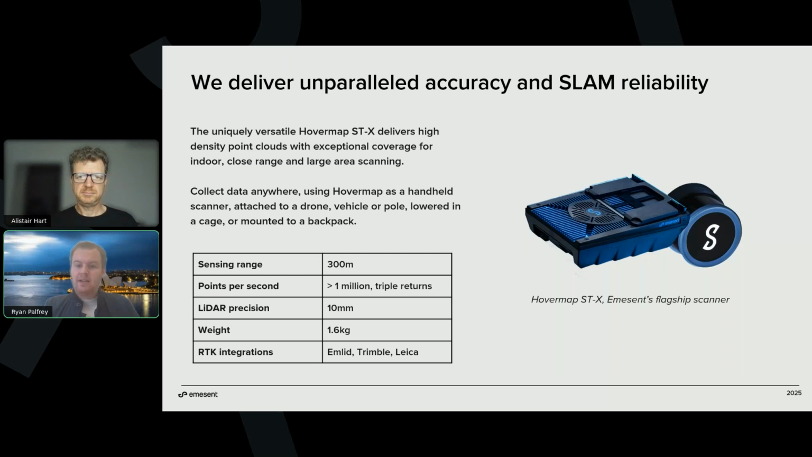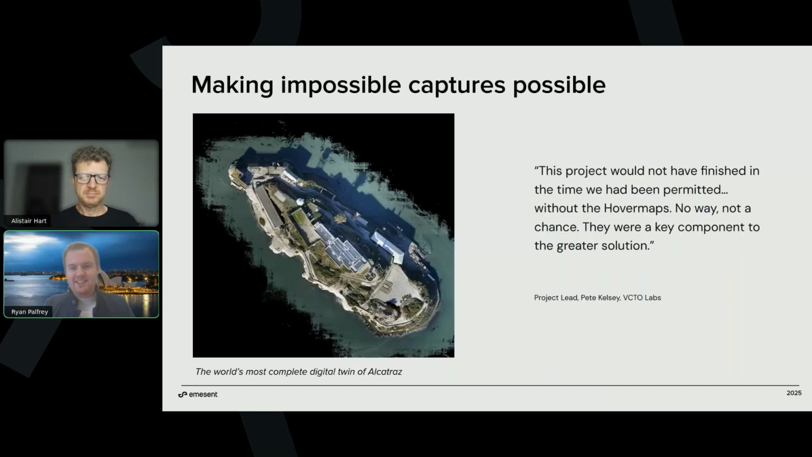And Emesent's Hovermap also has autonomous functionality for users who are trying to access really challenging areas, attaching to a drone, an M350 or a free-fly Astro, and exploring some really dark and dangerous places where humans can't go. But in terms of where we are above ground, or at least that's where I like to spend my time, what we're mostly trying to do is create awesome digital twins of assets 10 times quicker than you could in the past, and making impossible captures possible.